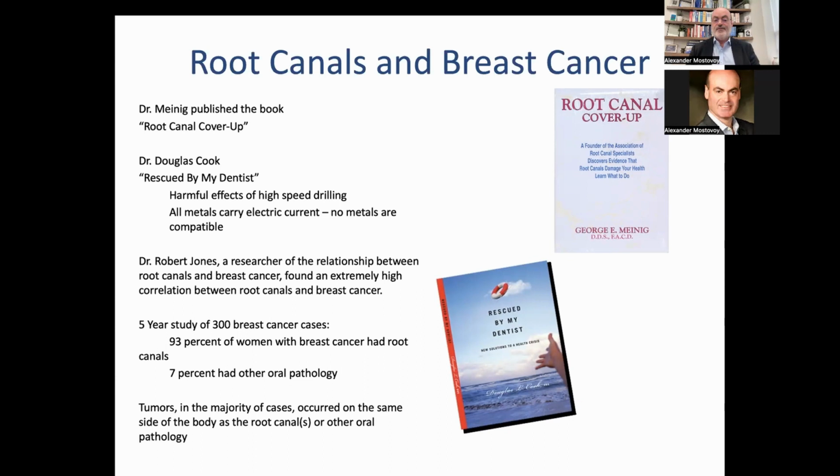Another study was done by Dr. Jones, a 5-year study of 300 breast cancer cases. 93% of the women had root canals, and 7% had other oral pathology. So as you can see, there's a lot of literature out there.